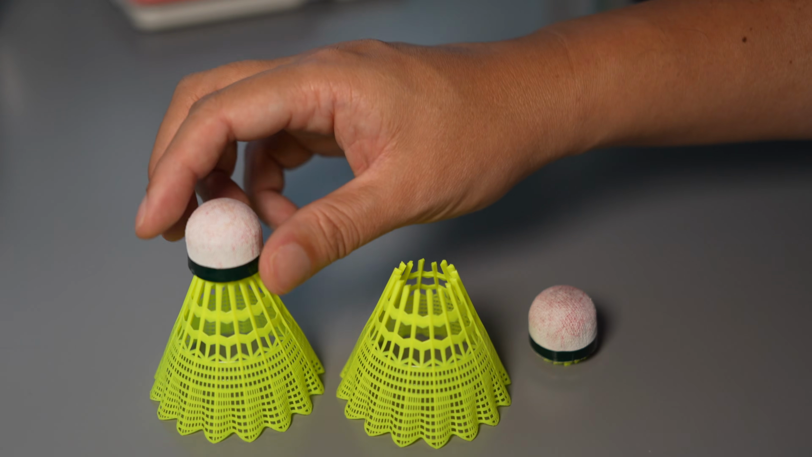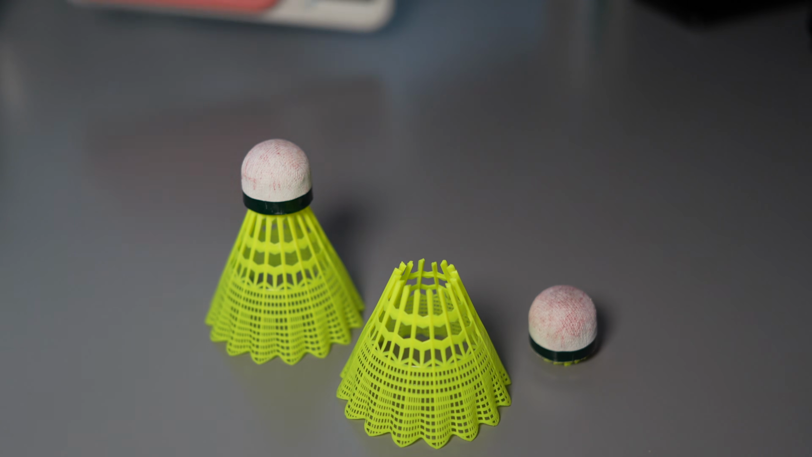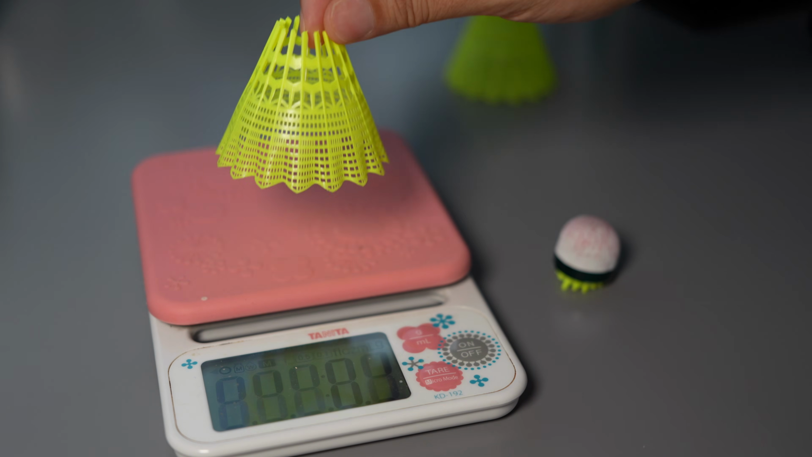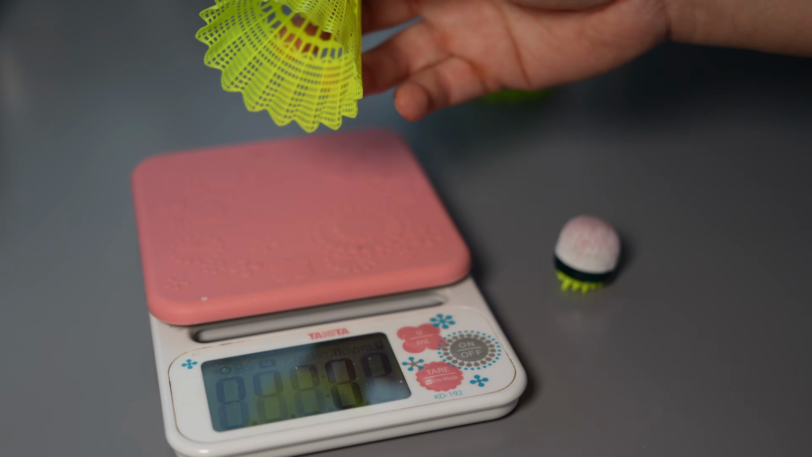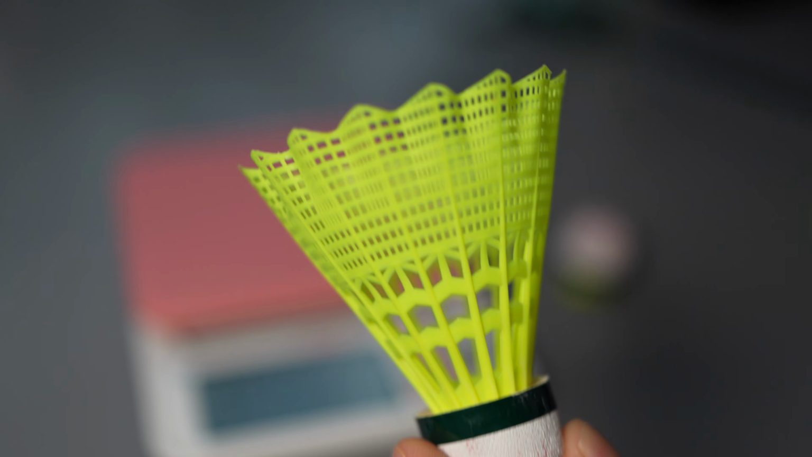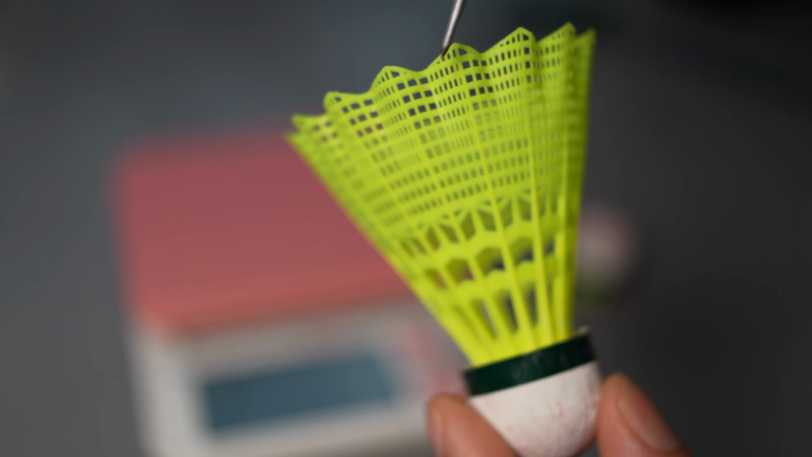Okay, before we start scanning, a shuttle usually weighs around 5 grams. So if I put it on a scale, it weighs around 5 grams. The feeder will weigh around 2 grams. That's very light, and this part is made from nylon and it's very thin. I measure only 0.3 millimeter thick, and if you look closely you see that it has 16 of these, the same as a real feather shuttle.